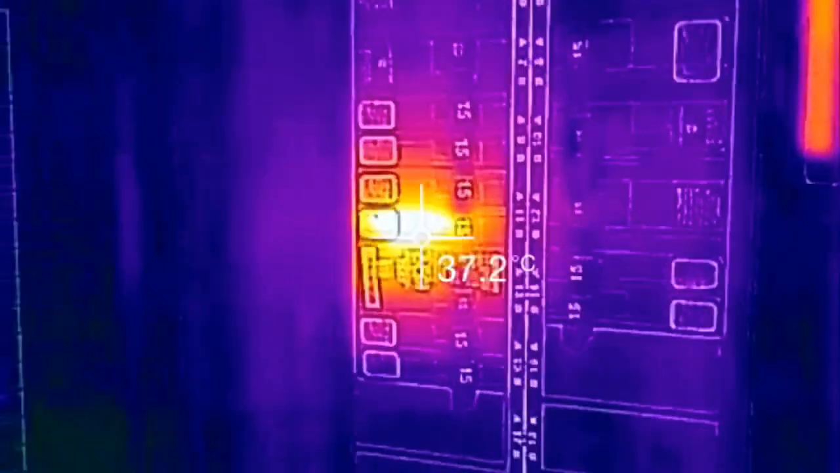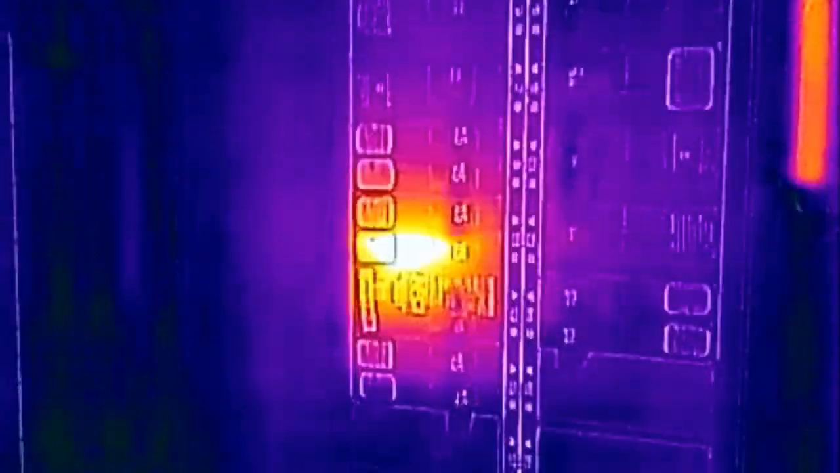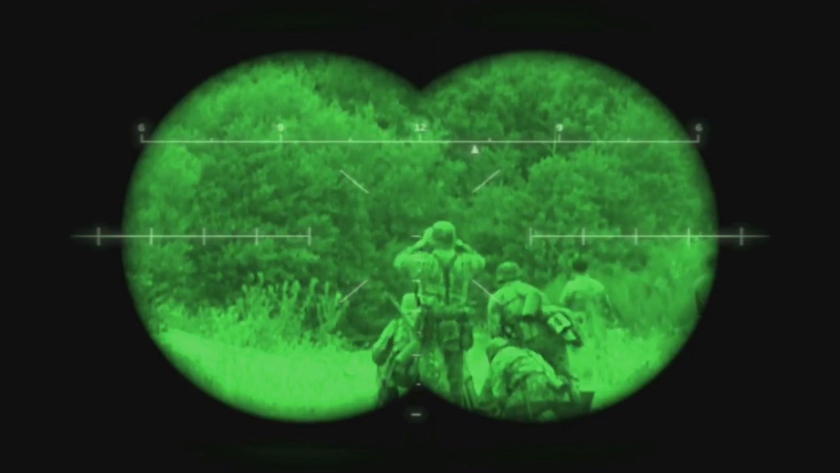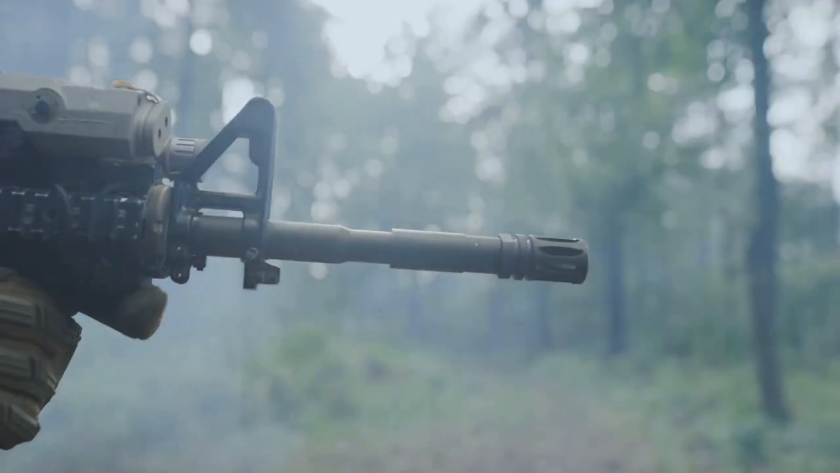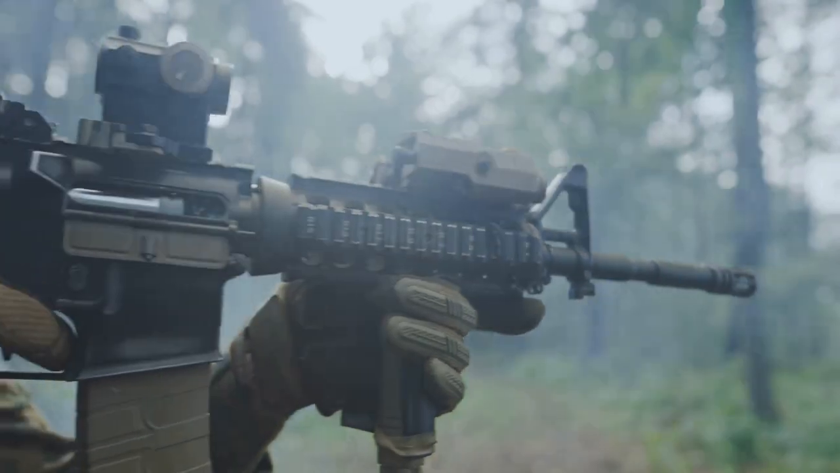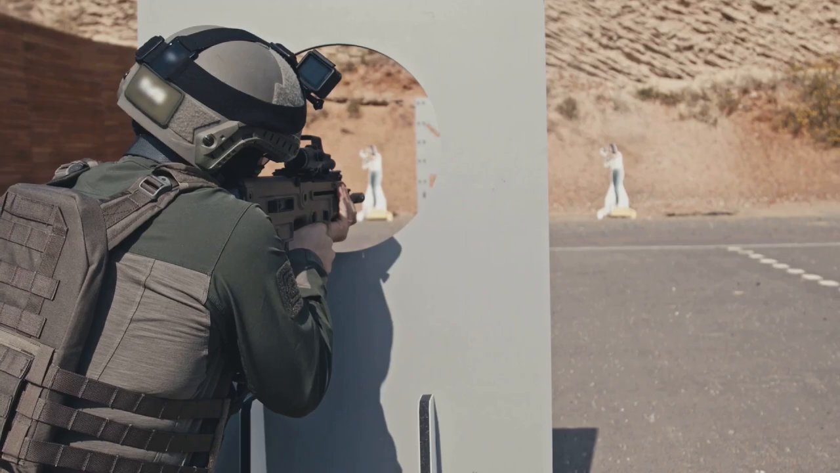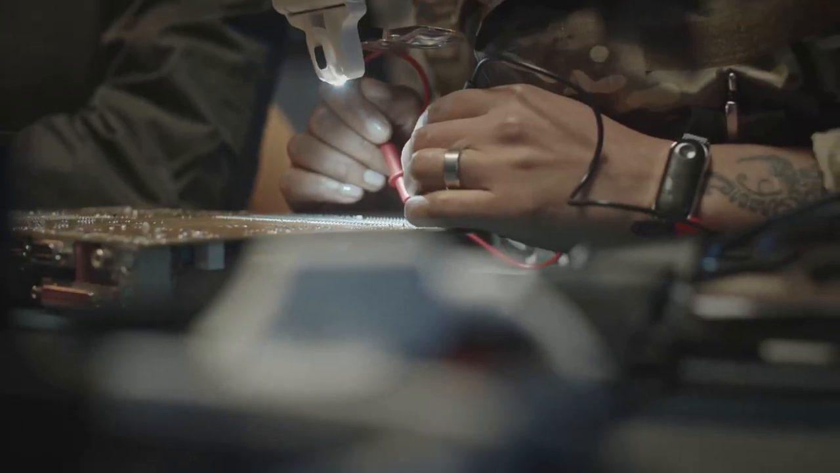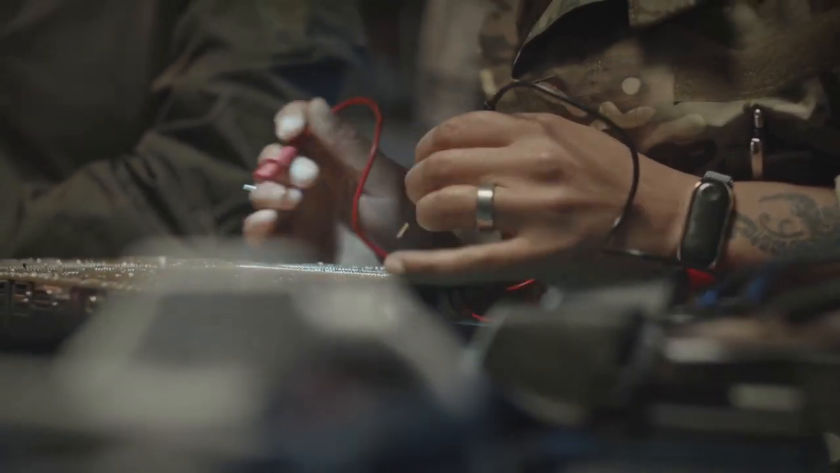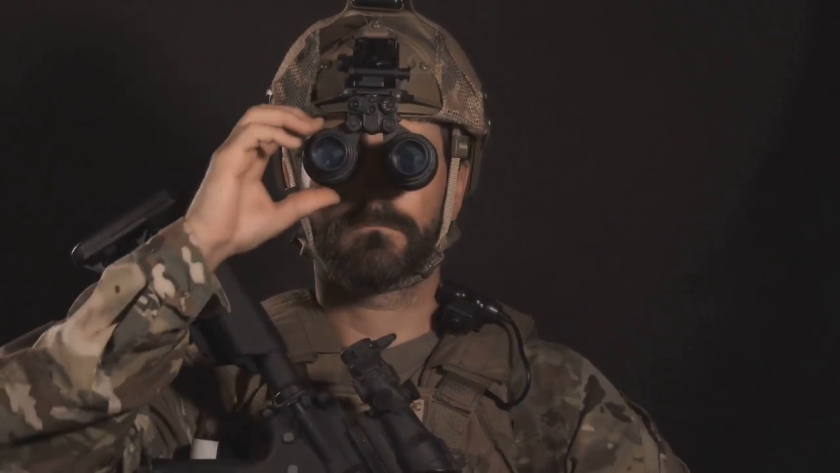The PAS 29A is a reliable, battle-tested thermal imaging device used extensively by defense organizations. Key features: resolution, solid 320 by 240 resolution, which gets the job done for standard tactical needs. Detection range, approximately 600 to 800 meters, ideal for short to medium range tactical operations. Mounting mechanism compatible with most U.S. military-issued night vision goggles, such as PVS-14 and PVS-15 devices.